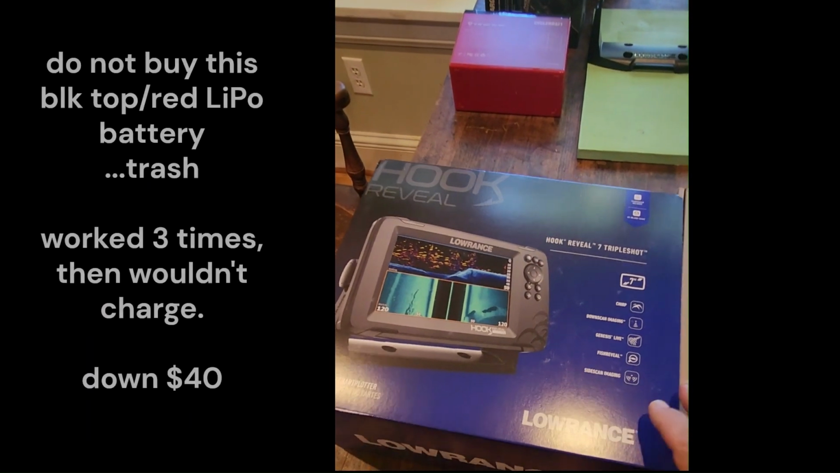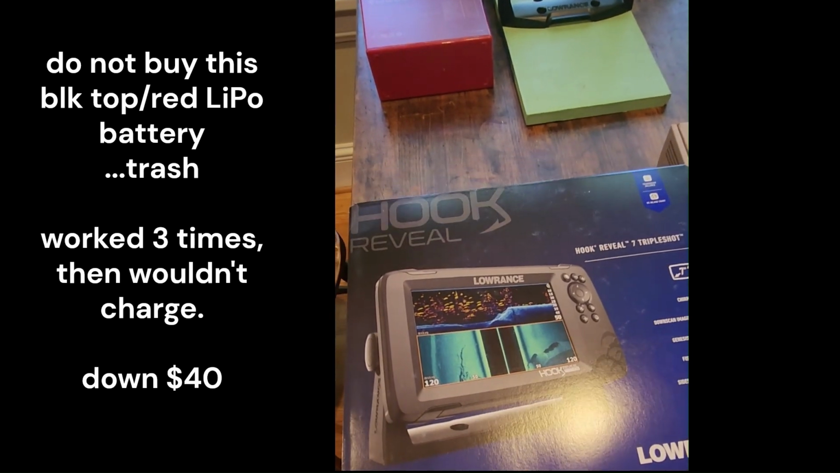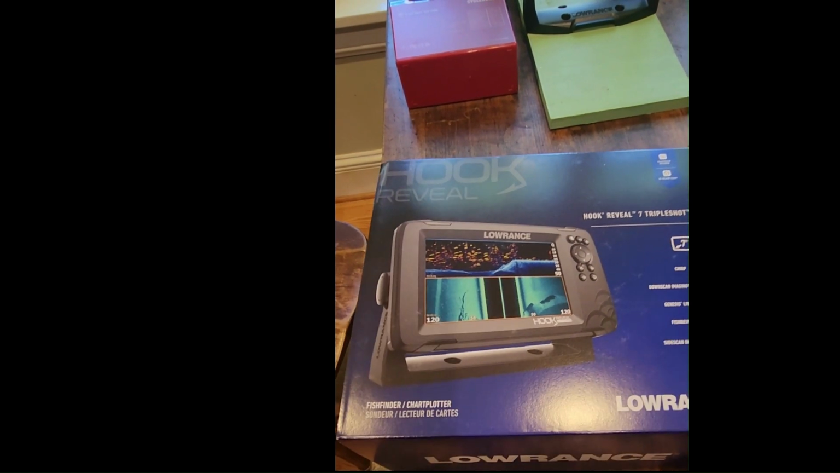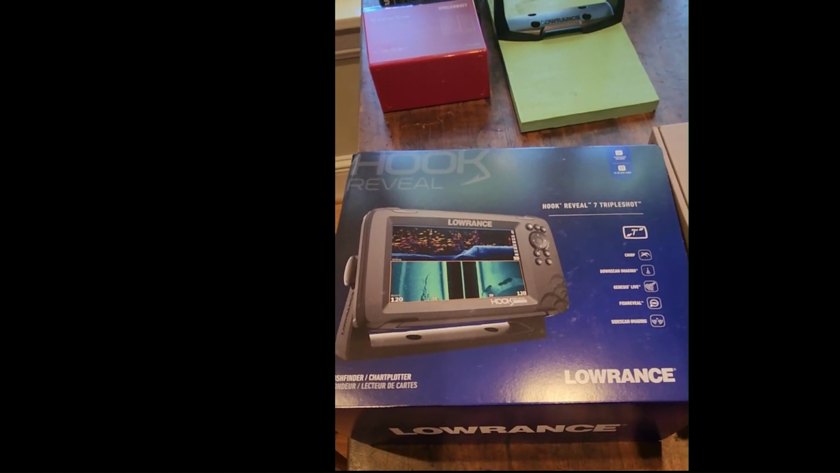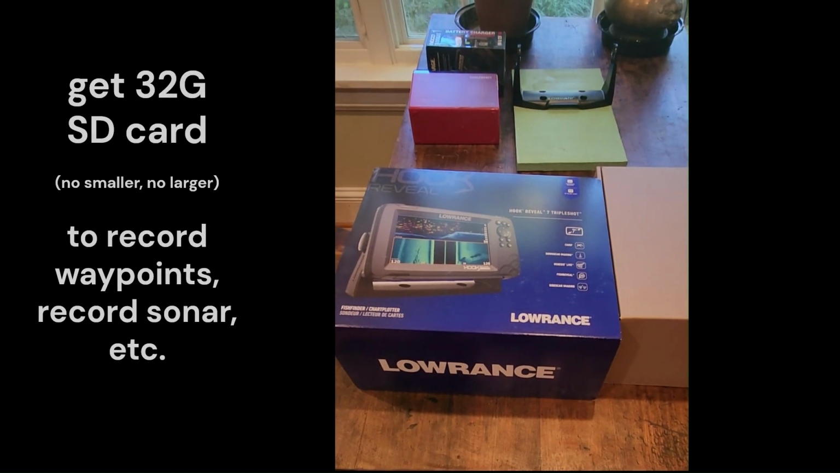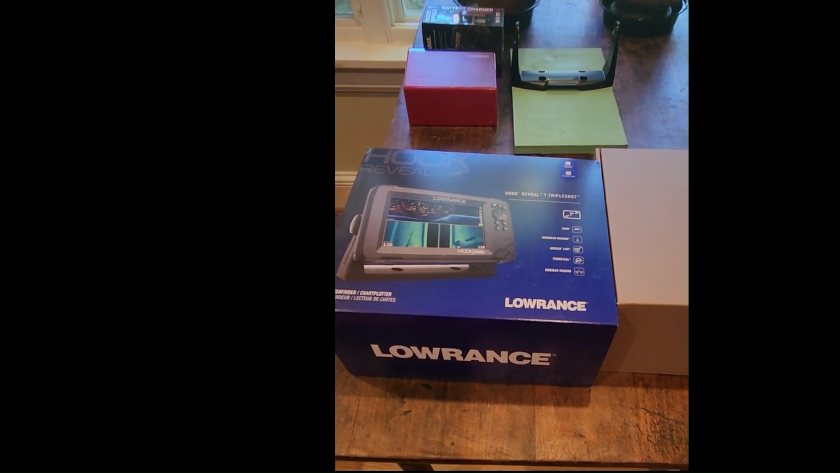This is the unit when it's coming out of the box. Don't buy that red battery. It's trash. And get a 32 gig SD card for this. You can't get any bigger than that, and if you get smaller, you can run out. It's nice just to have the 32 gig to record waypoints and track, if you want to record your sonar and stuff.